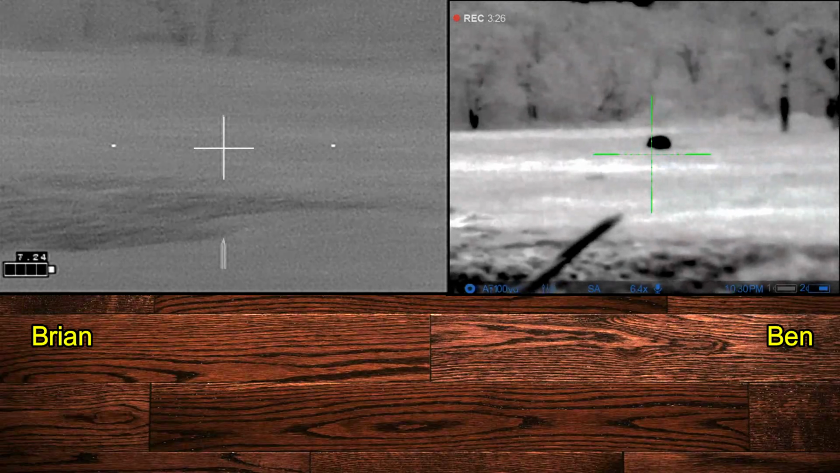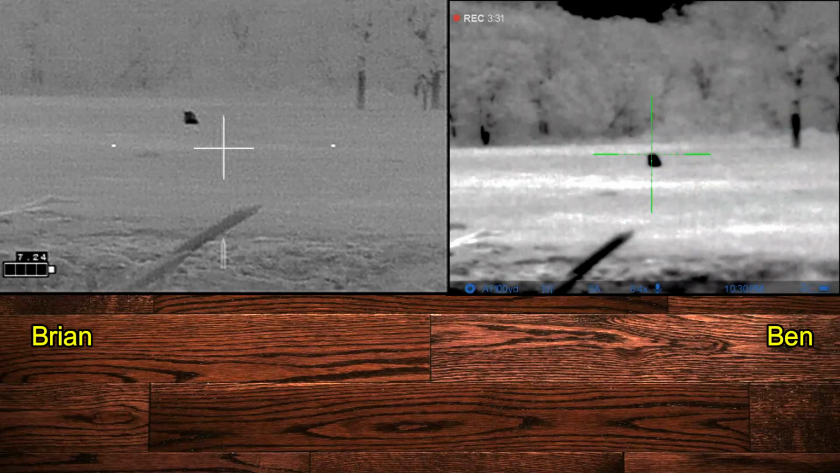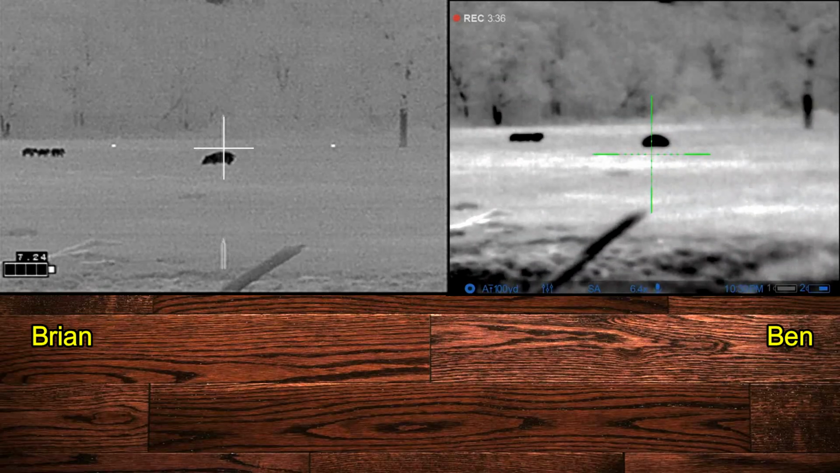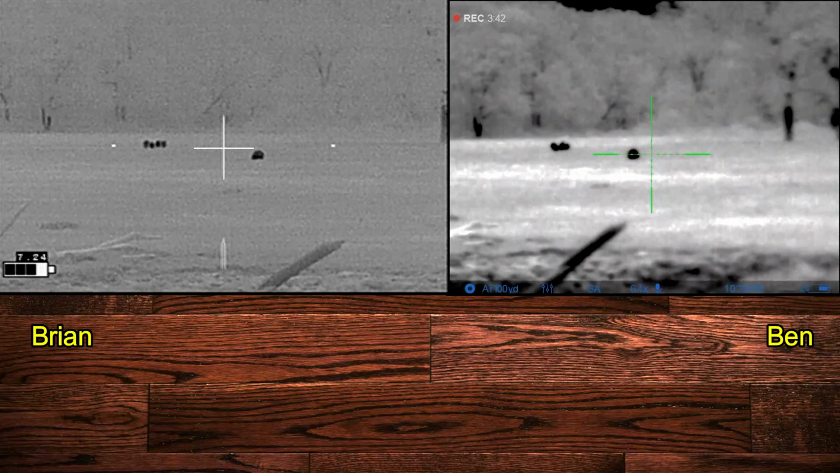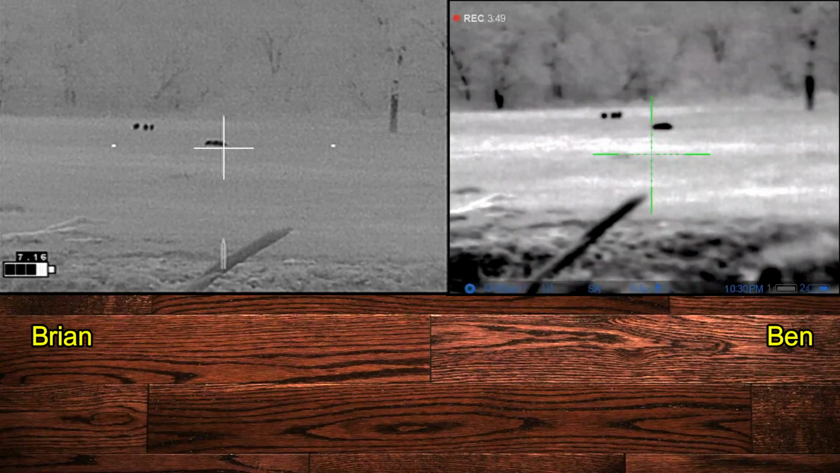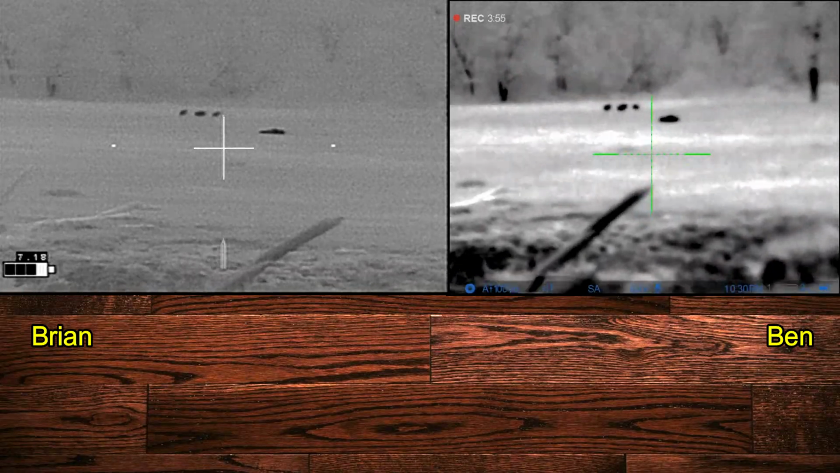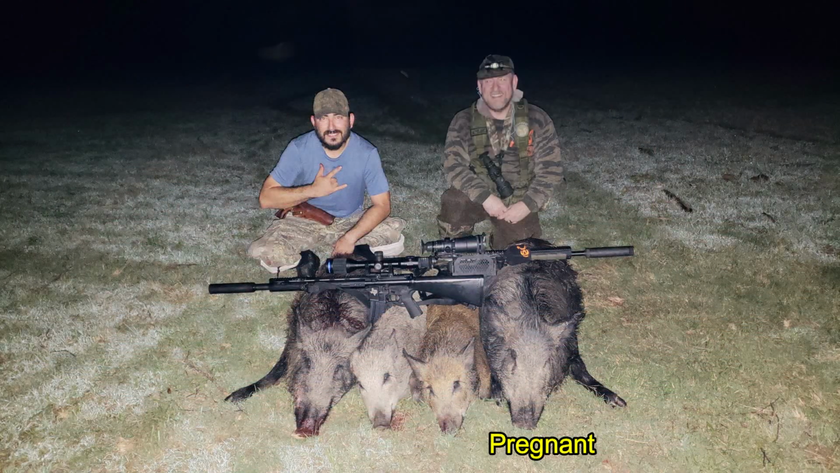Oh, that's running towards the cow. He's still up. One more. And whoa, let me, you see him? Yep. Oh. And finally the big sow goes down. Nice. There he is. He's on his side now. There's 3 in the back between him and the cow. I'm not shooting. No. Another 4 hogs, including 2 big sows, one of which was pregnant, and that brings us to 9 for the night.